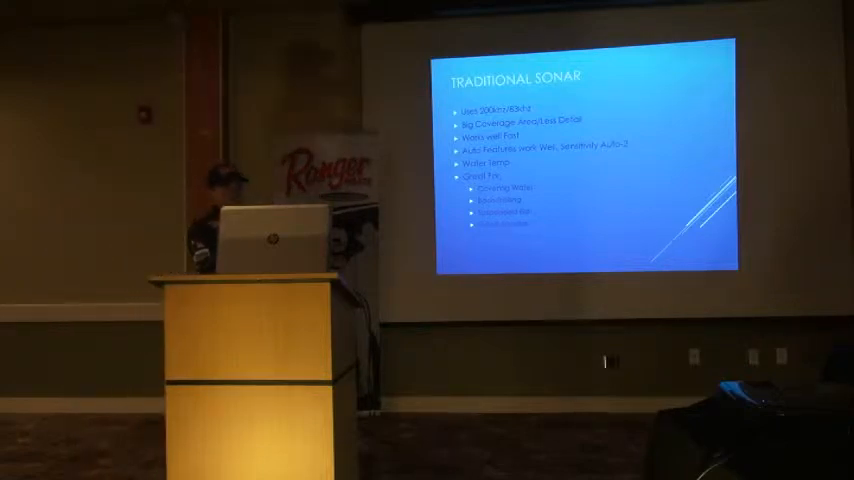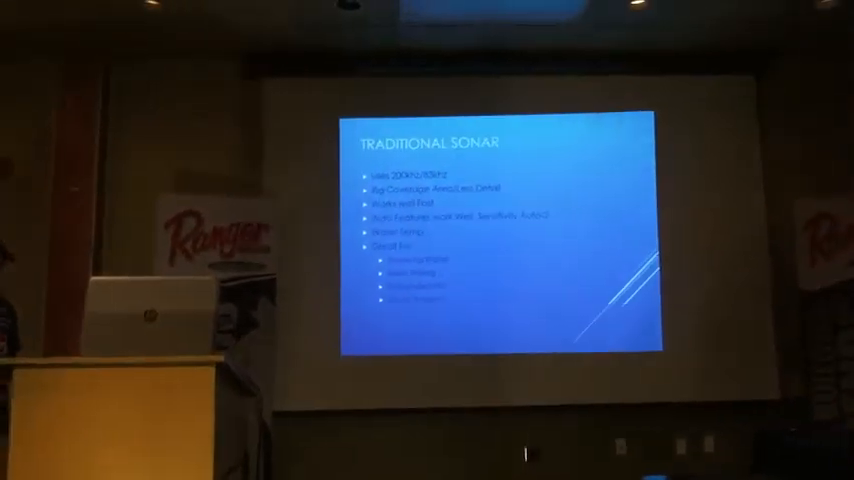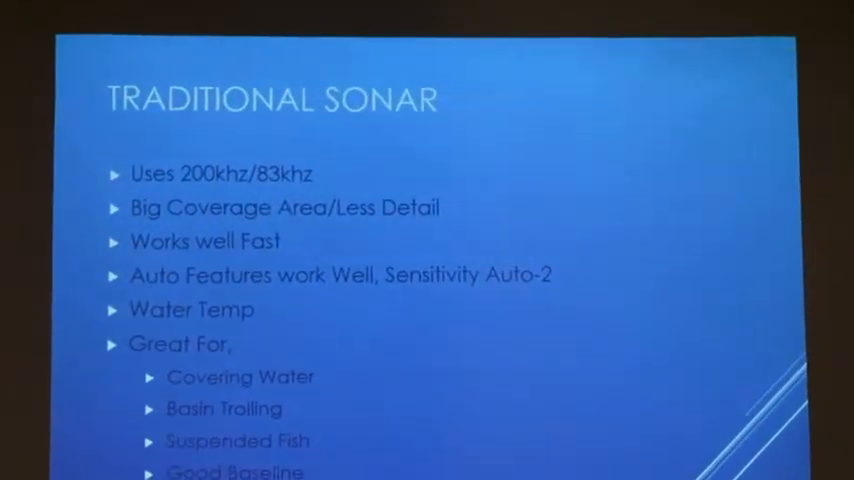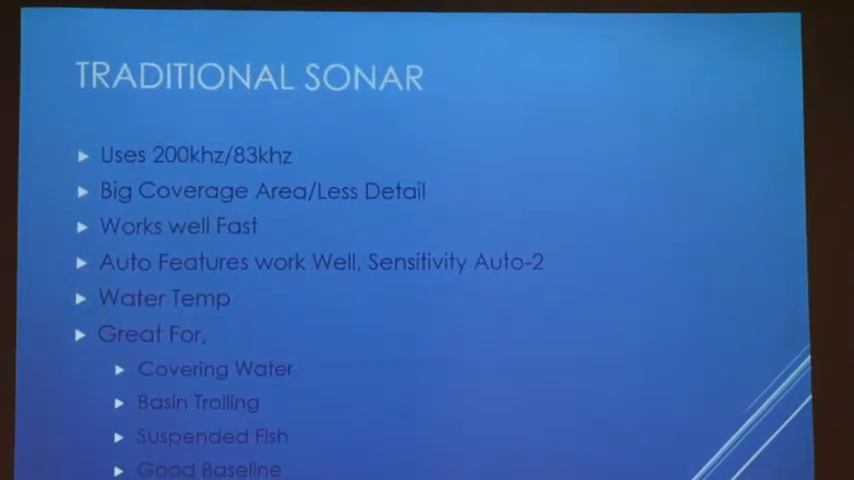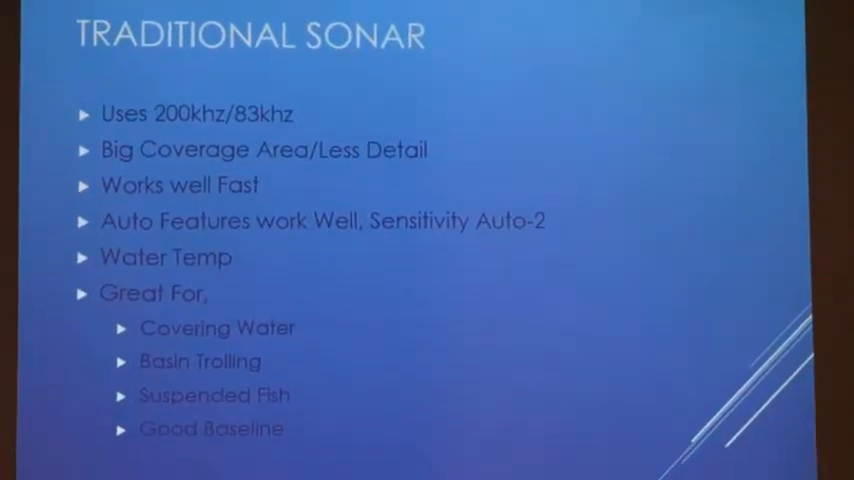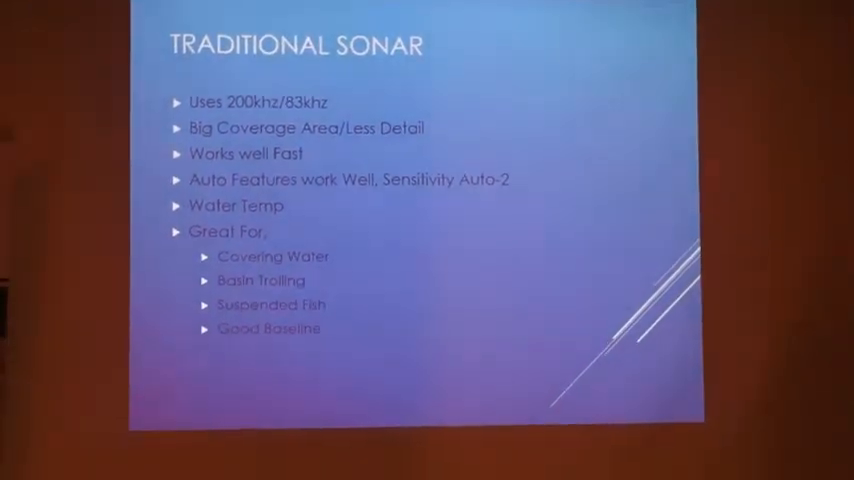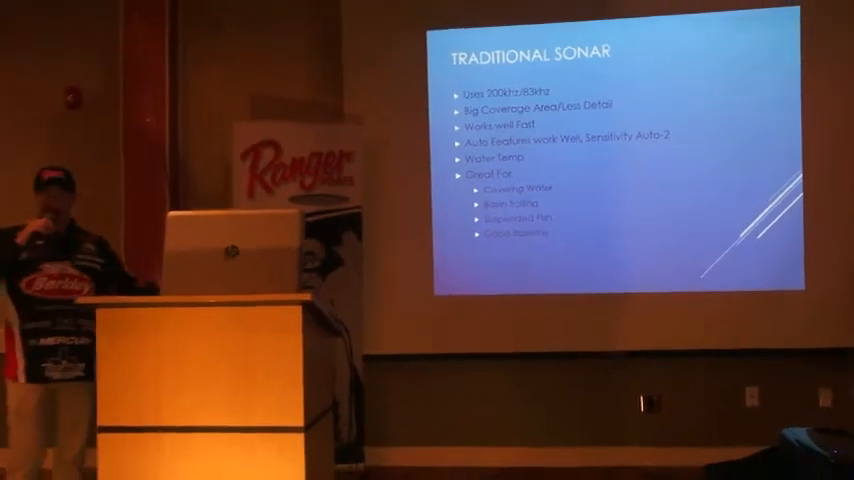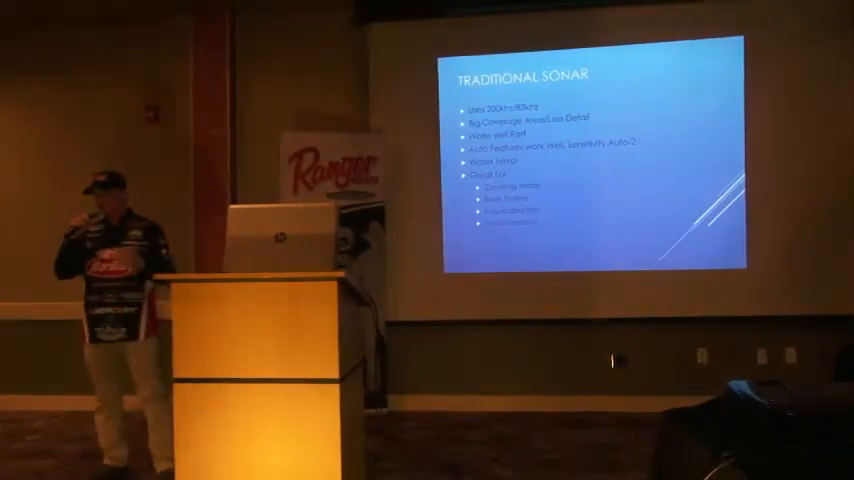So the biggest thing with traditional sonar is understanding the frequencies that it uses. Your traditional sonar generally uses 200 kilohertz, which is a little bit narrower band. Then it uses 83 kilohertz or sometimes even 50 kilohertz. That 83 kilohertz is just a little bit bigger cone than the 200 is. It has basically a broader area, but most of the time when we're talking about sonar, bigger areas of coverage is actually worse for your electronics than it is good.